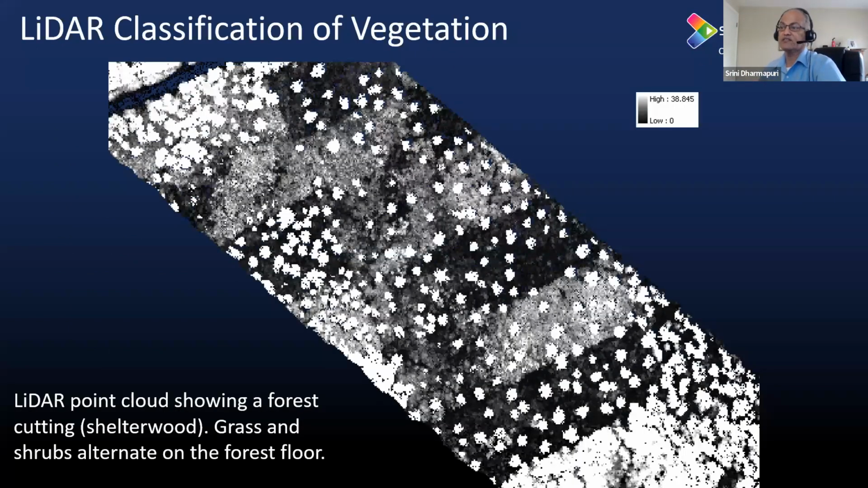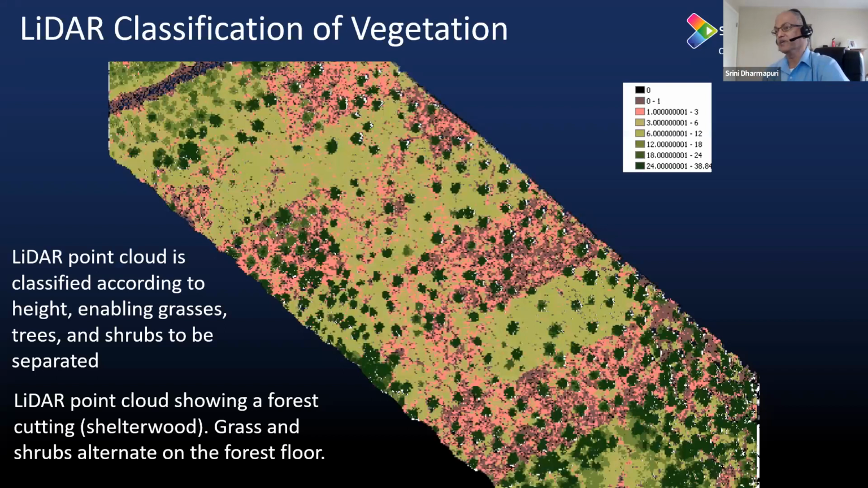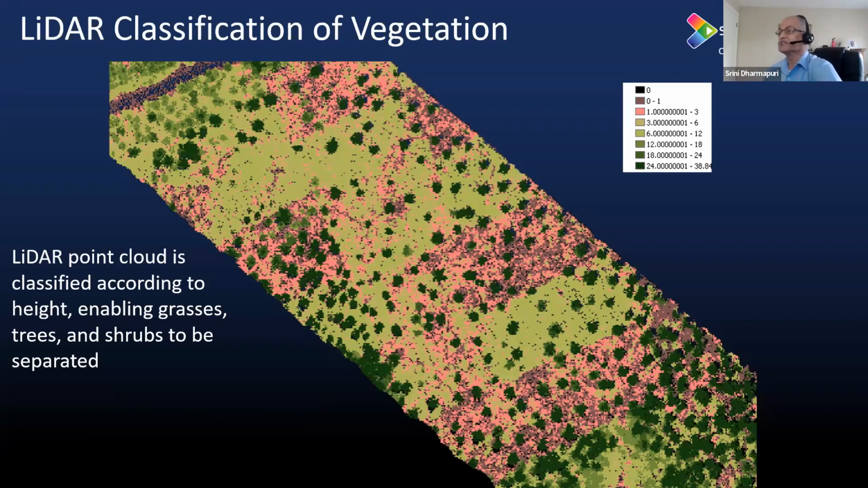And before that, this is a slide similar to earlier when I showed you the ground, building, and vegetation. Exactly the same thing, but to show you first the raw data, and then when you classify the vegetation based on the height, that is the product you get. And primarily, it enables you to see the grasses, trees, and shrubs separated based on the height. And that is one of the important things that needs to be done before we create any of the vegetation-related products. Next one.